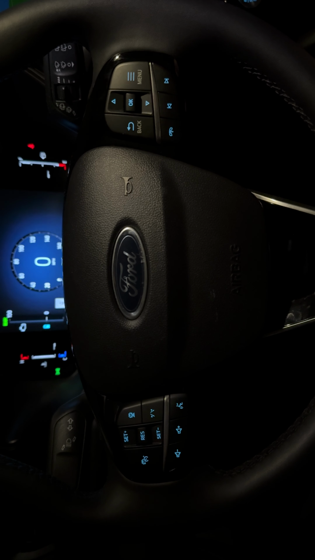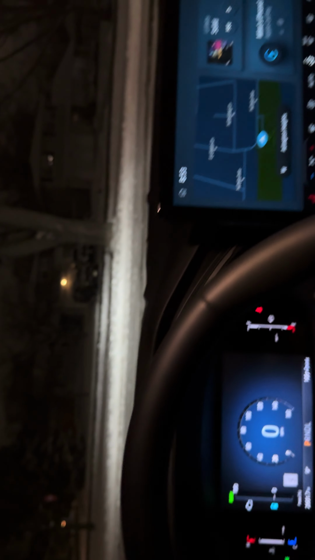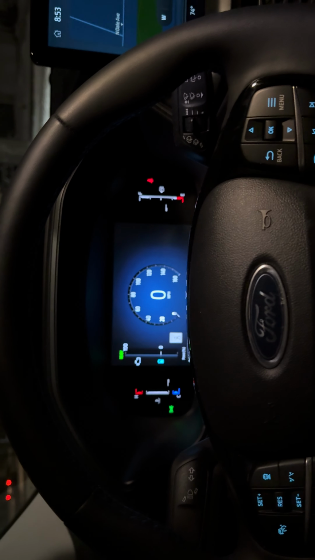This is just a nighttime quick POV because we got bombarded with some snow here early this morning, and it lasted pretty much up to just now. It's almost 9 o'clock at night here, Central Standard Time.